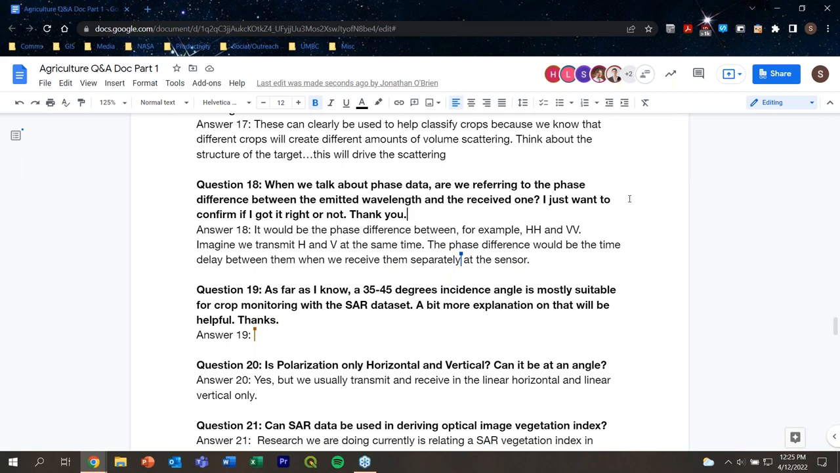Thank you. Hi, this is Sarah Banks again. So the phase difference that we're talking about would be the phase difference between HH and VV, so two separate polarizations. So you can imagine if we transmit H and V at the same time, the phase difference we're talking about would be the time delay between when we receive those back at the sensor.